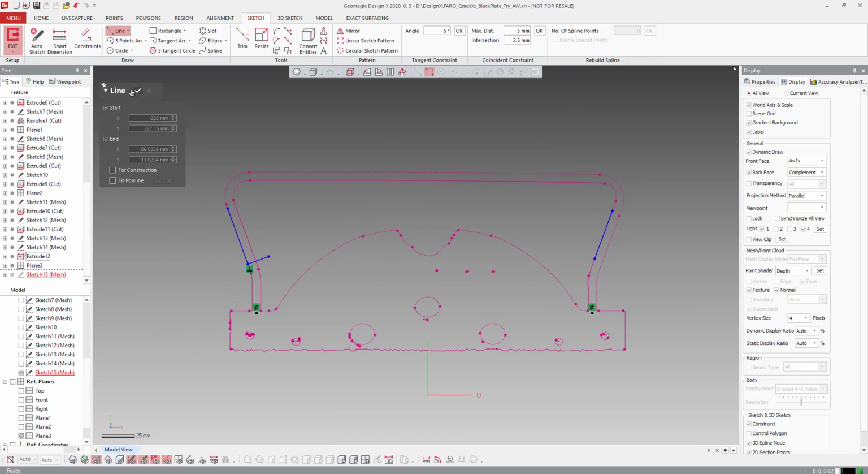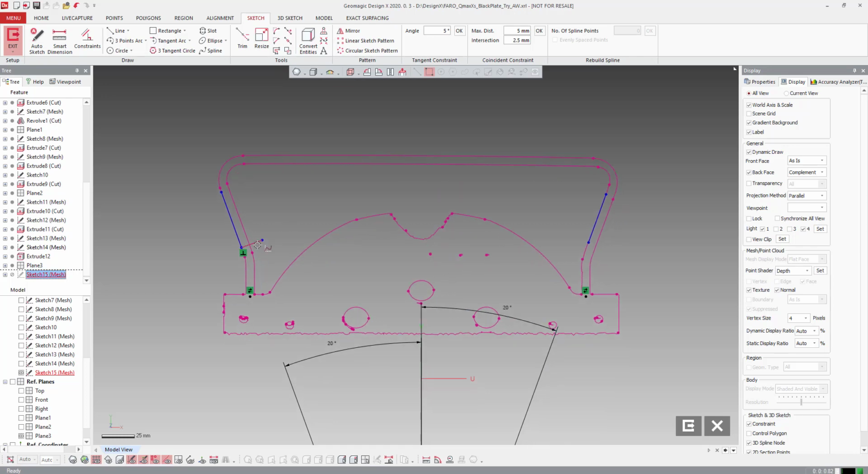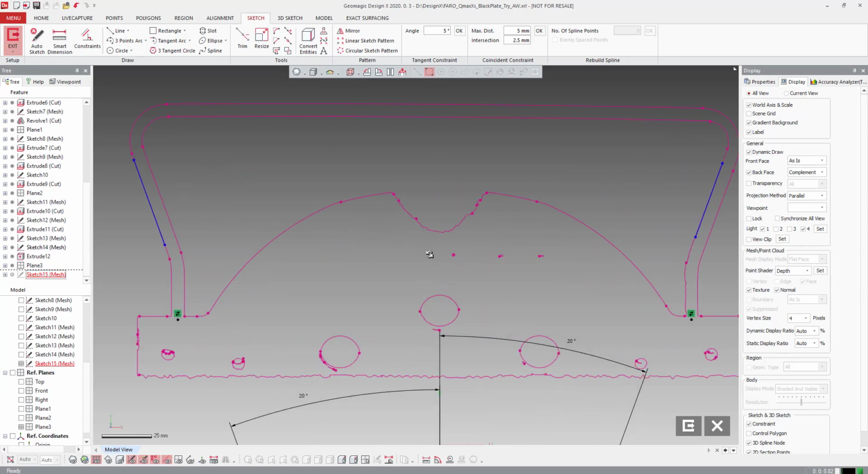So this is looking like what angle wise? These are looking like 20s. Yeah, so like 20. So we can leave them there. We're going to make this 20. Make this 20. And we can get rid of that one so we don't need it.